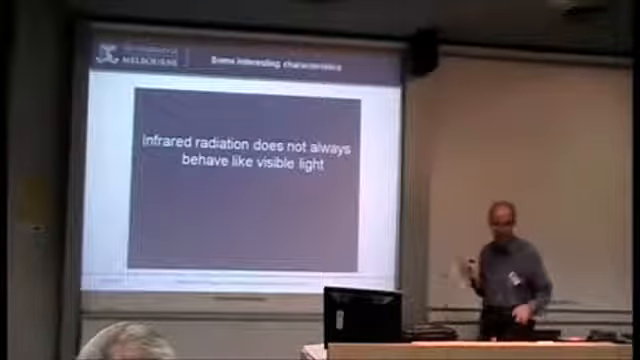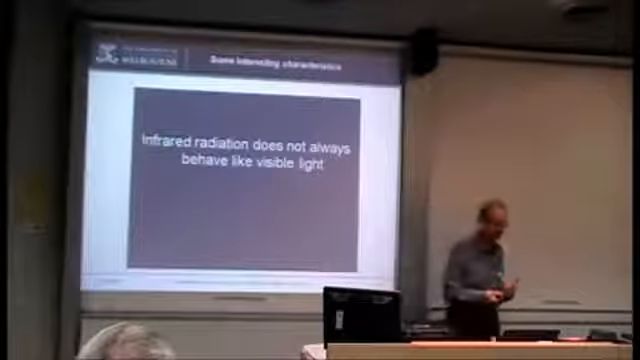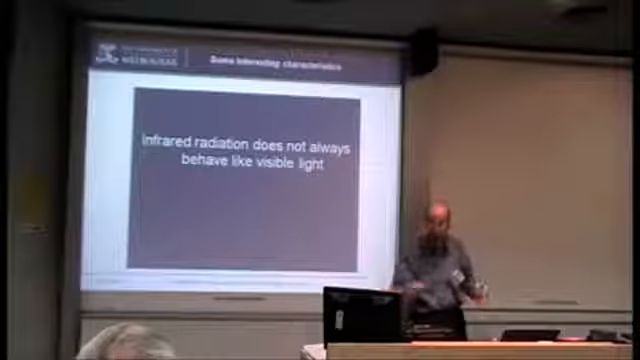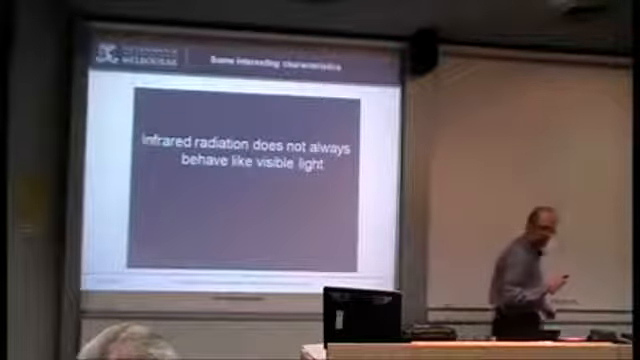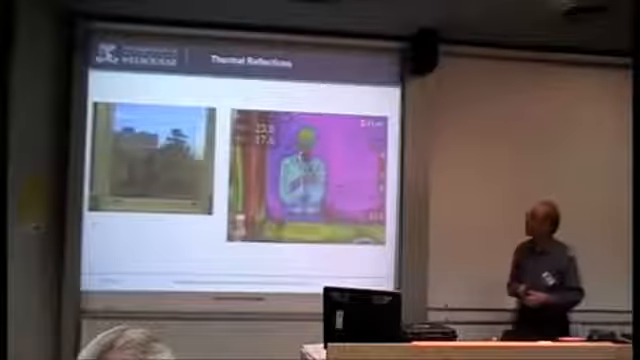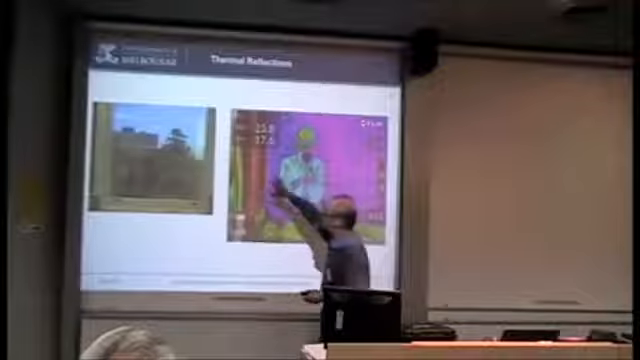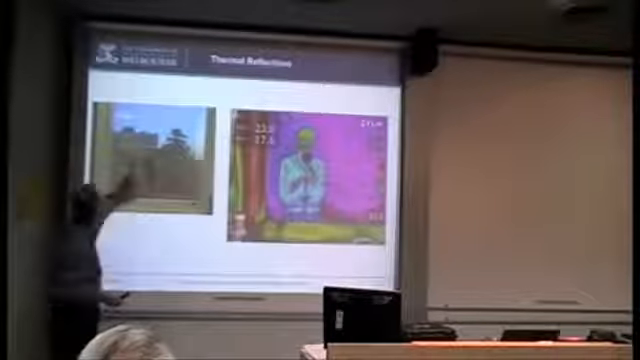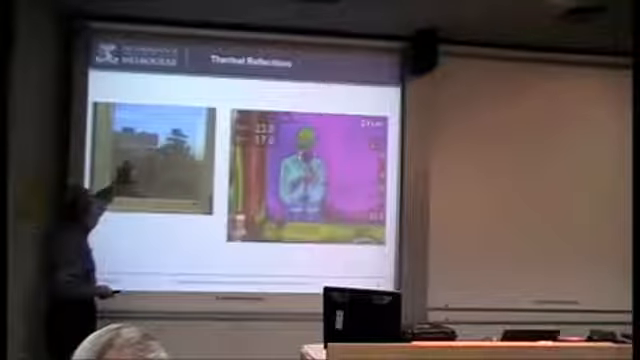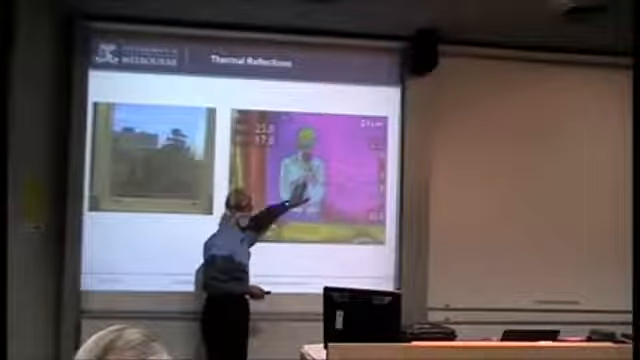Now, even though infrared radiation is close to the visible, it doesn't always behave like visible. Forget about the fact that the camera itself is operating differently to our eyes. The visible and infrared can also look quite different. So this is my reflection in this window. We can just about make it out there. It's actually not the best image, because if I'd had a better image, you would not have seen me at all in that, but you would still see me very clearly in the infrared.